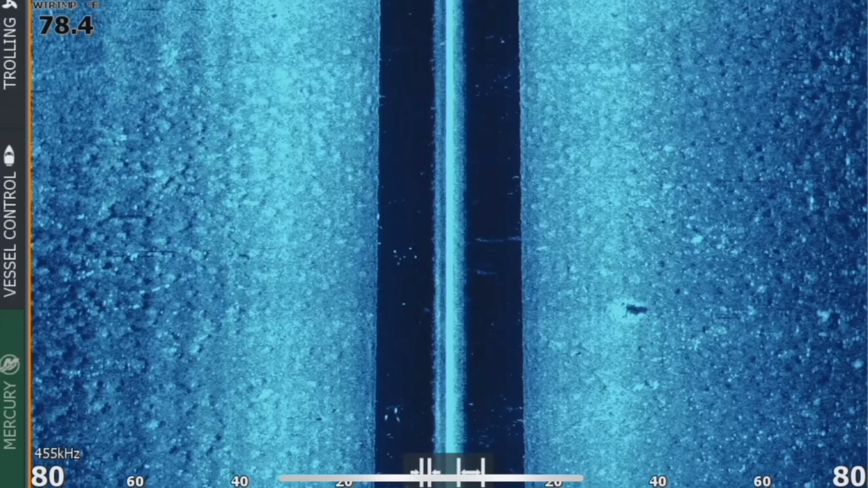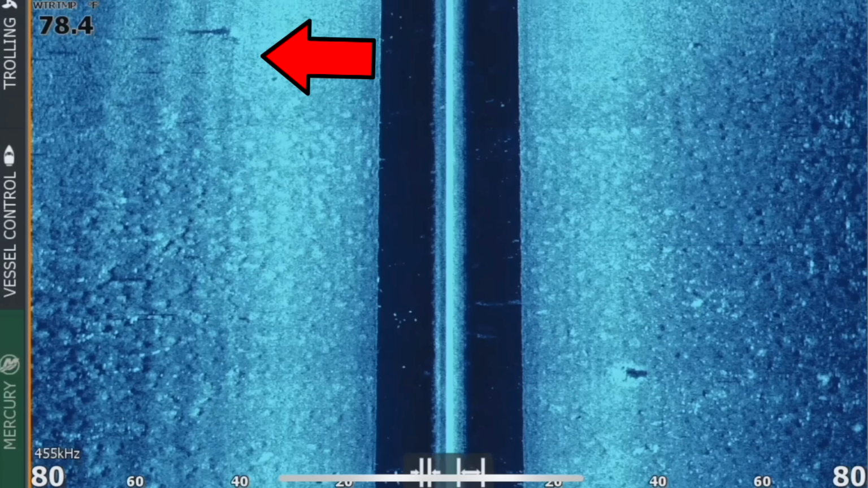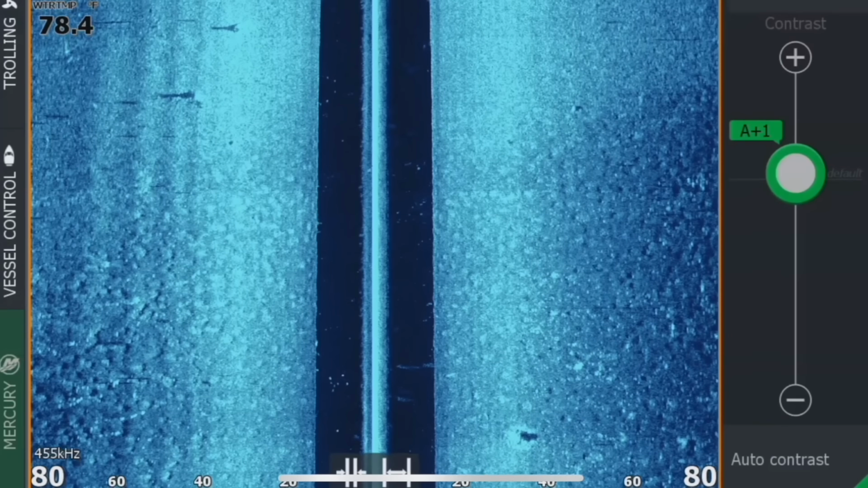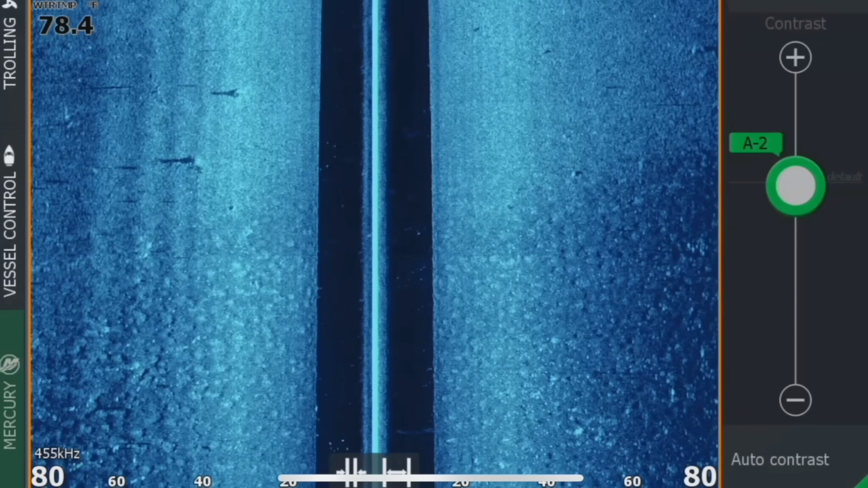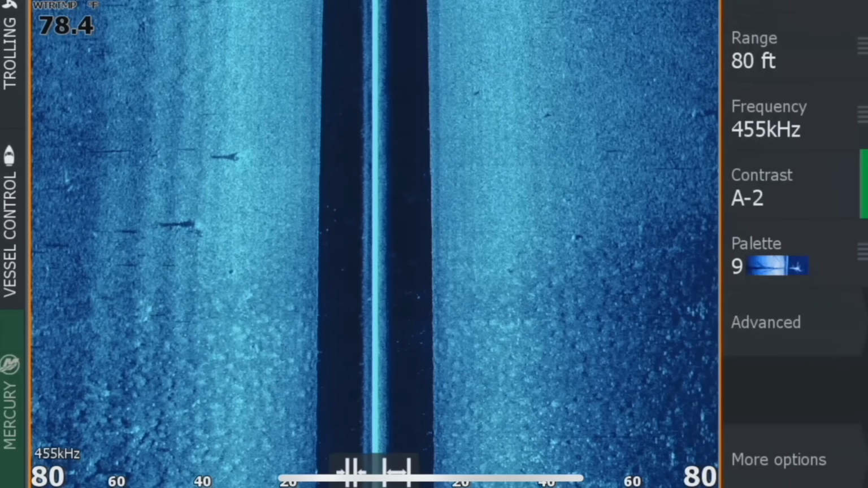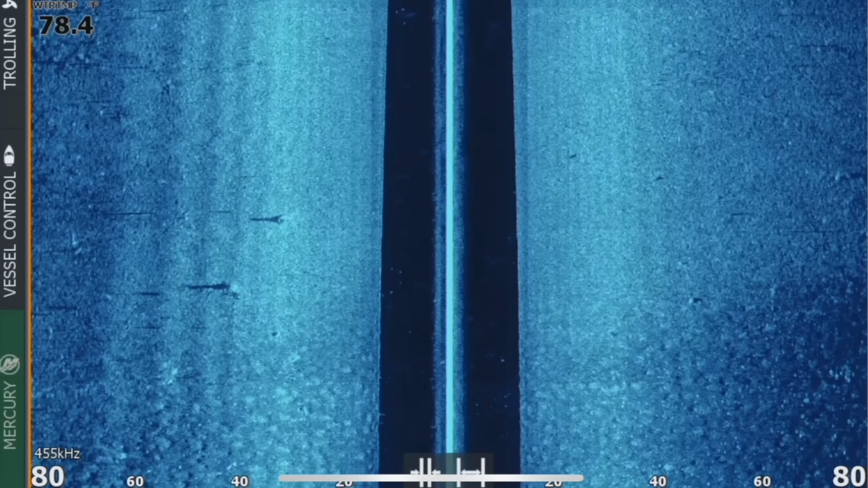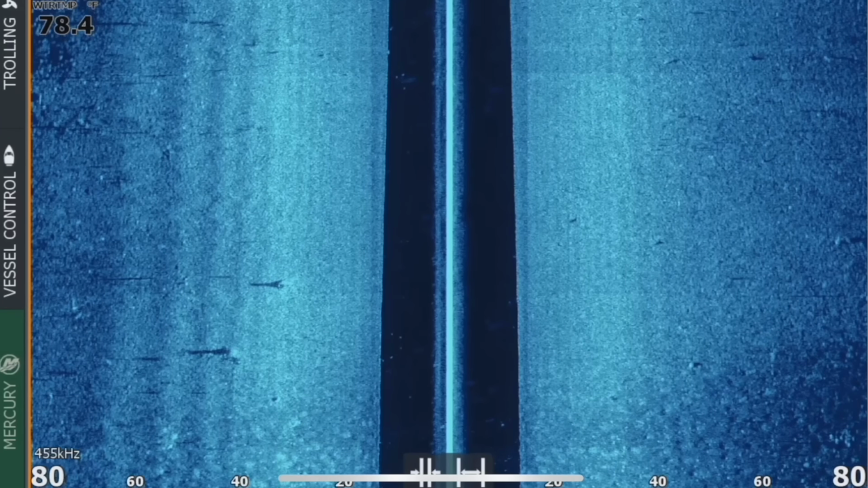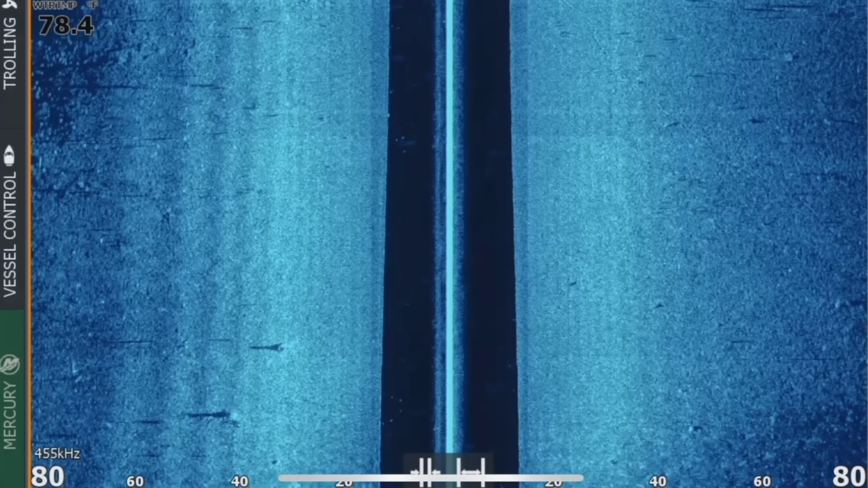Actually looking at it right here, there's this stump on the top left here. You can see that image is actually blown out just a little bit too much. So I'm going to dial that back a little bit, and I'm actually going to go A-2. That's where I really start to get that shadow to pop and show a little bit better. So obviously this is going to take a little bit of playing around with while you're out there on the water, graphing around a little bit, trying to get that setting dialed in. Once you do, spend a lot of time behind the wheel and figure out what's what, and that'll help you catch a lot more fish out there.